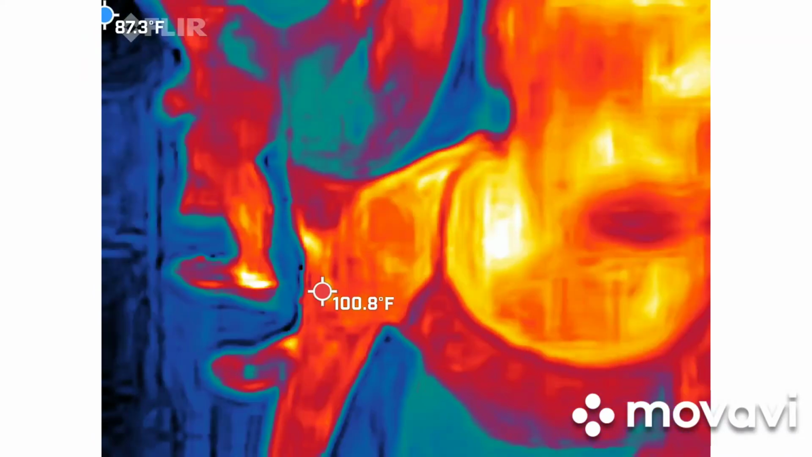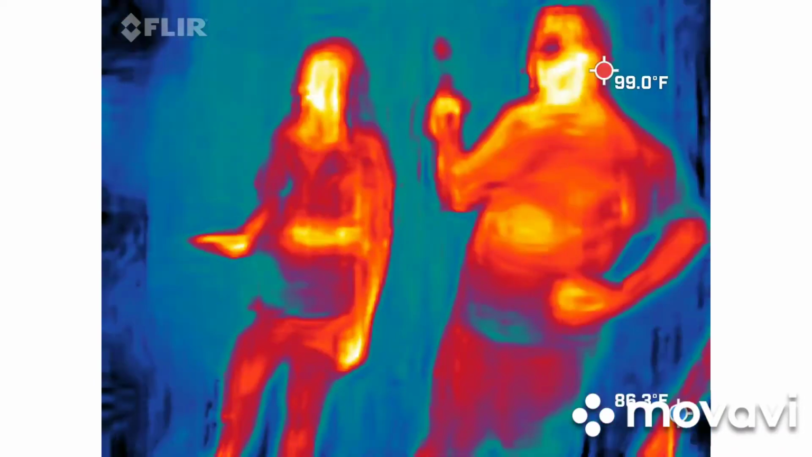Alright guys, welcome to Lodge Alley. So the interesting thing about this place, we're not going to be here long. Those are frogs, so we don't want to disturb the frogs.